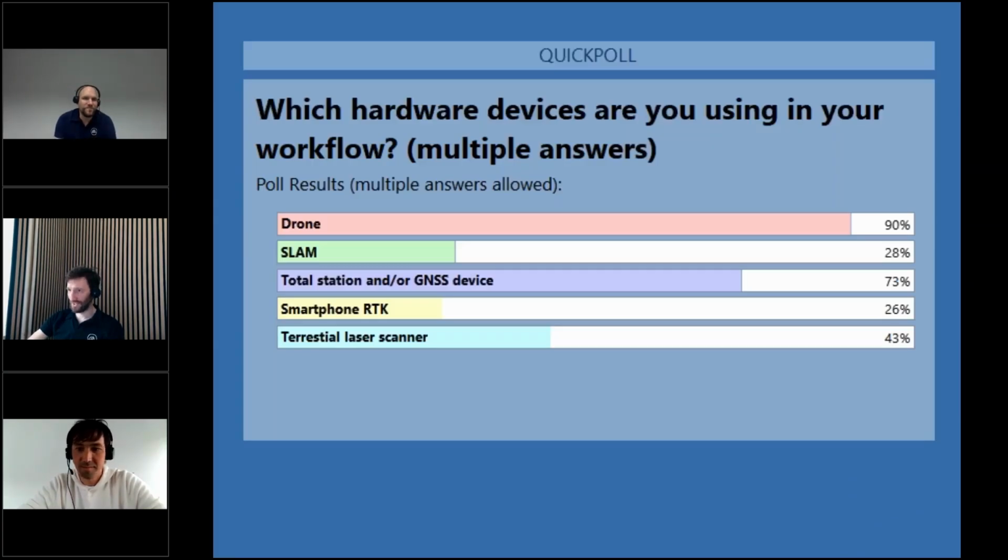And 63. I would like to share these interesting results with you. As we see, most of you are still classic 3Dsurvey users using a drone and a GNSS or total station, so a surveyor with a drone. The SLAM is increasing, 28% of you.